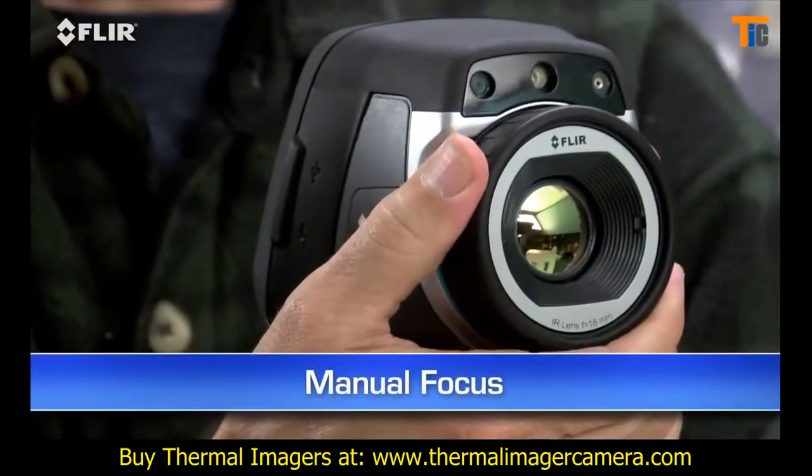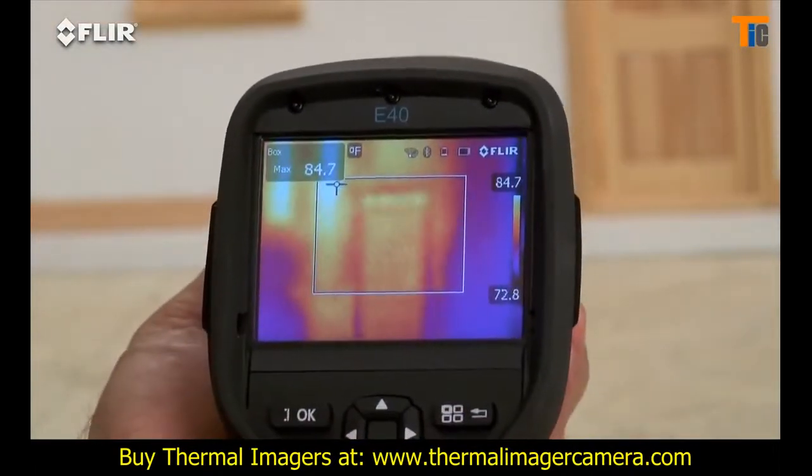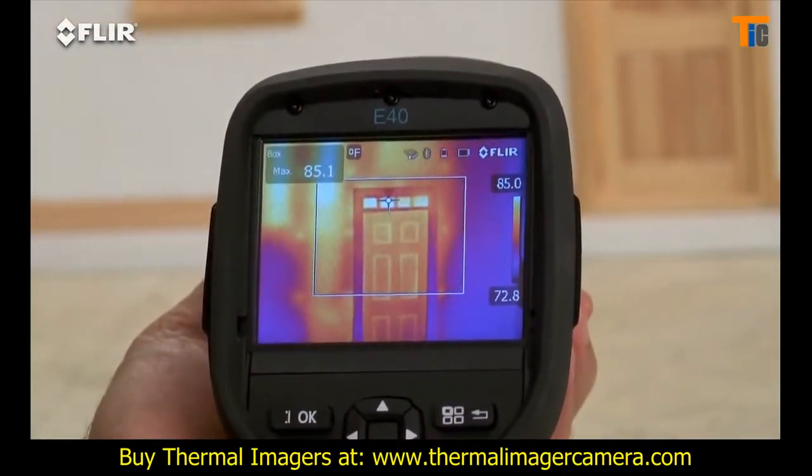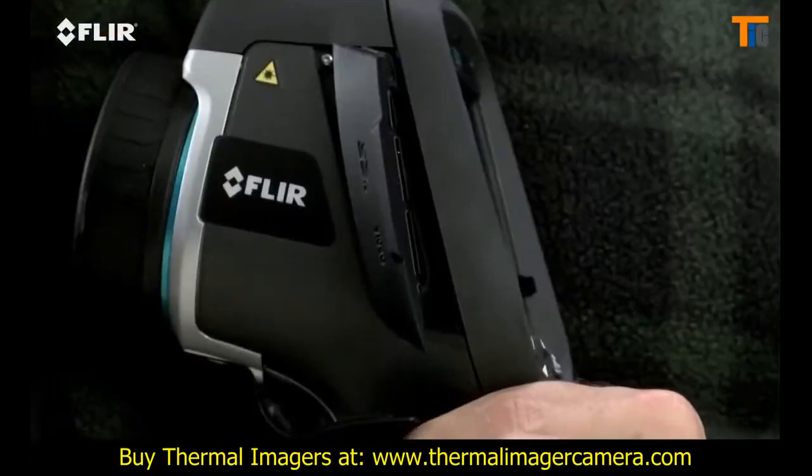Manual focus is another thing that's different about the E-Series. This gives you full control to make sure your images are razor sharp, and that's essential for the most accurate readings. E-Series has interchangeable lenses too. And here's a big plus.